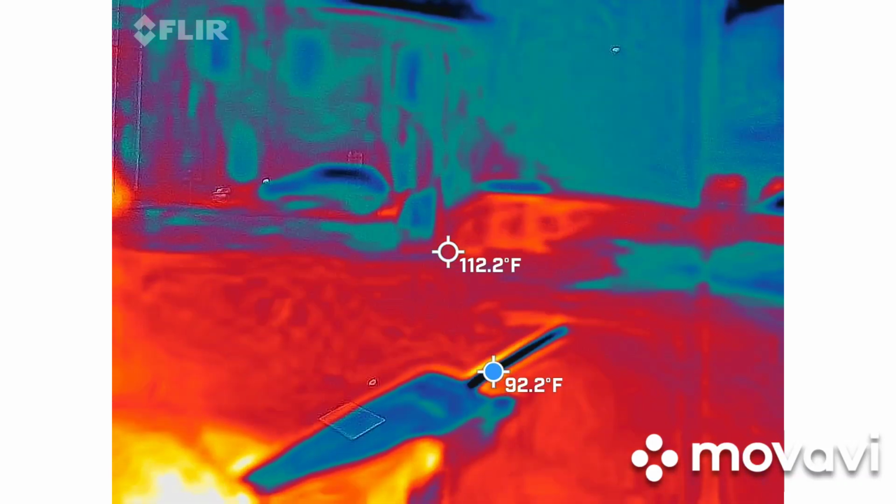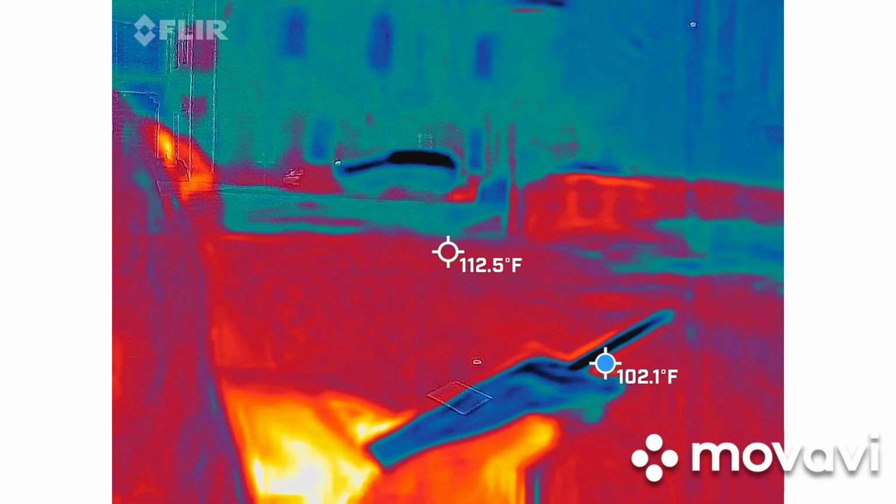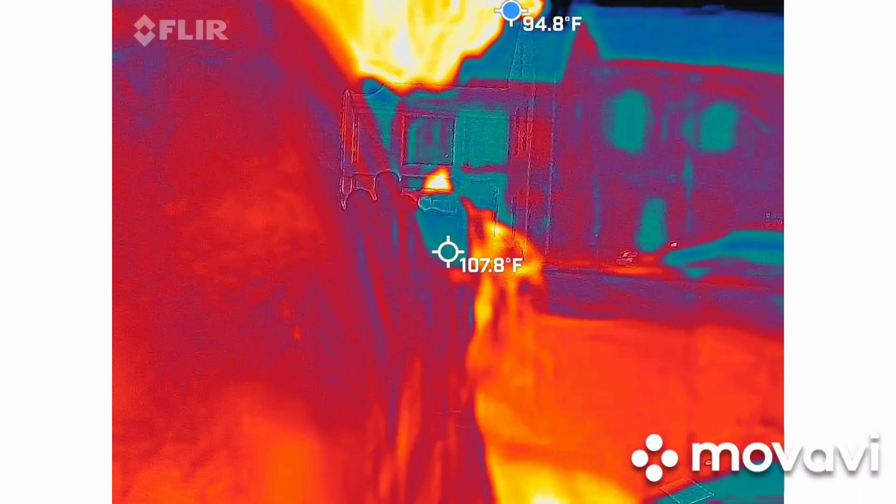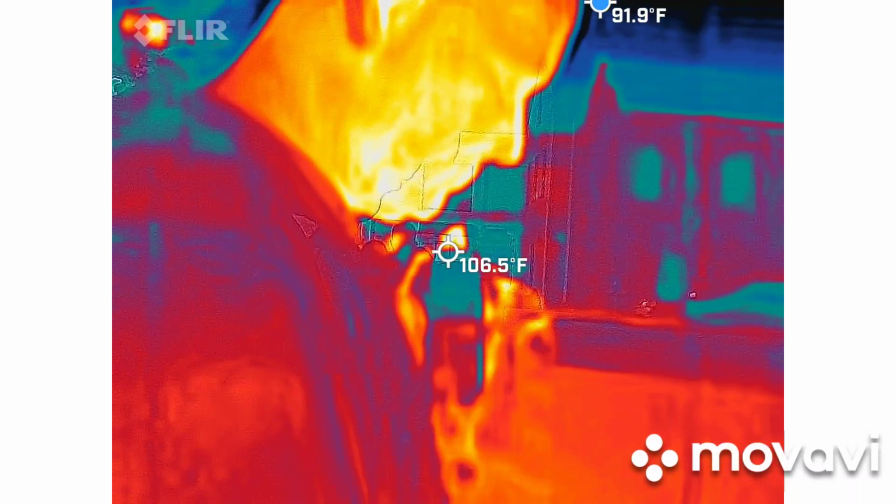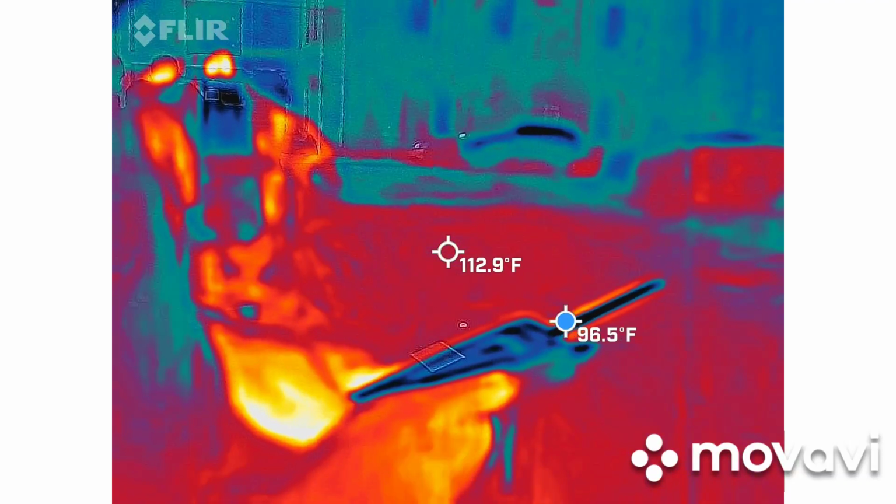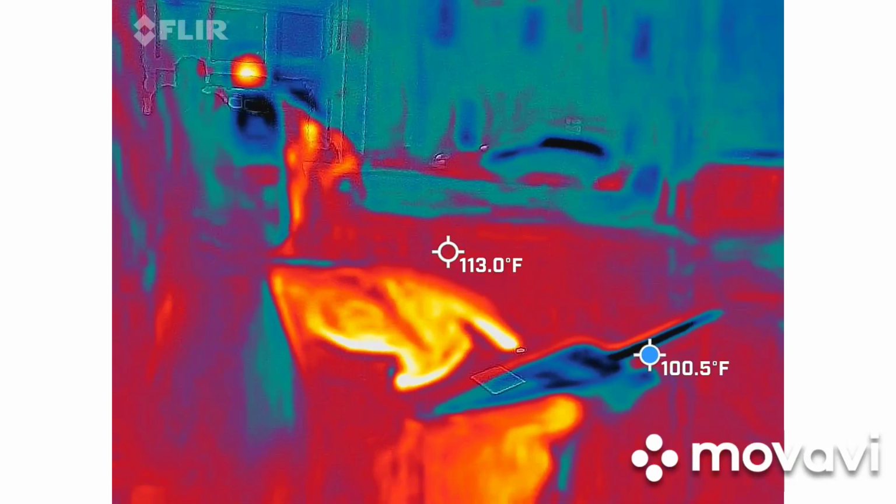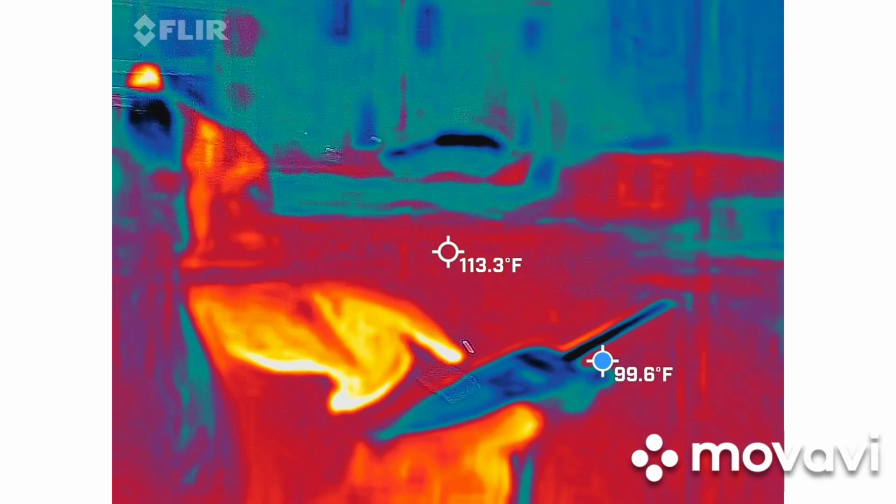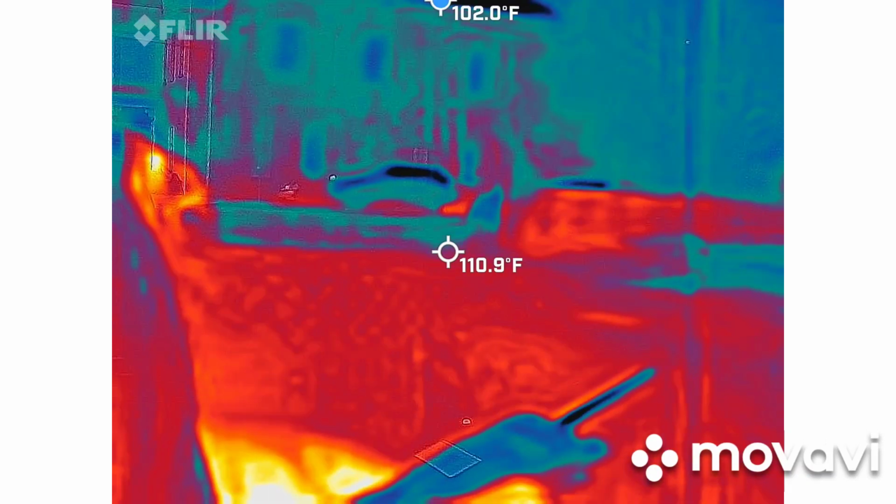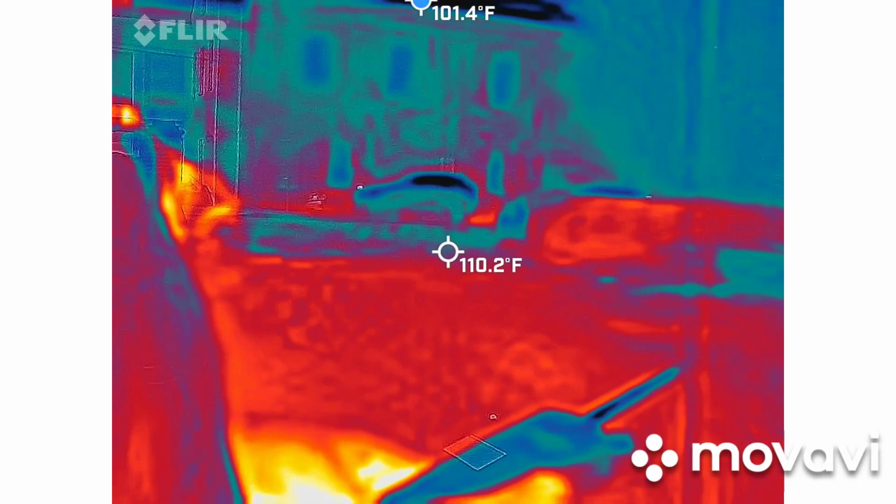Are you here? Someone just did that. Come closer. Are you here? What is your name? Are you done? Make this spike come close. Give us a visual. Show us something. Are you an adult or child?